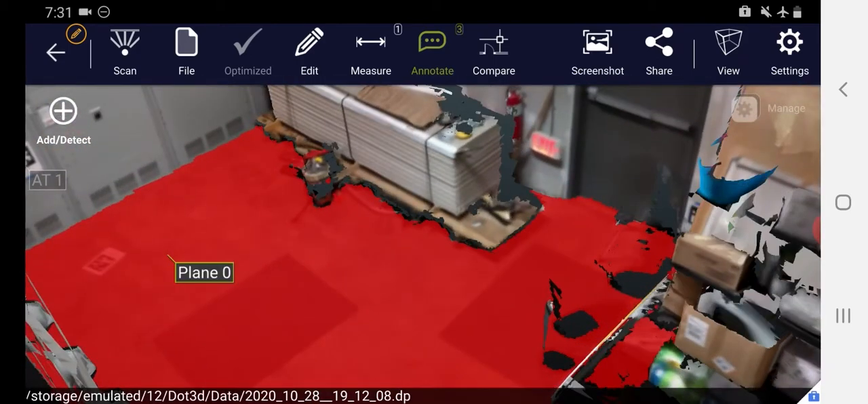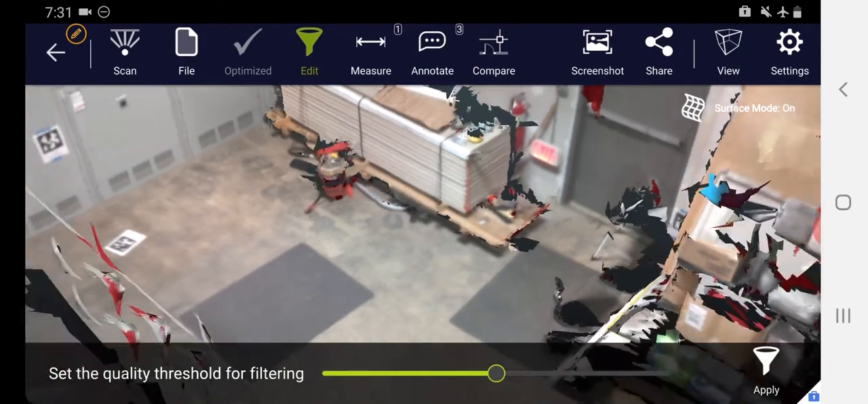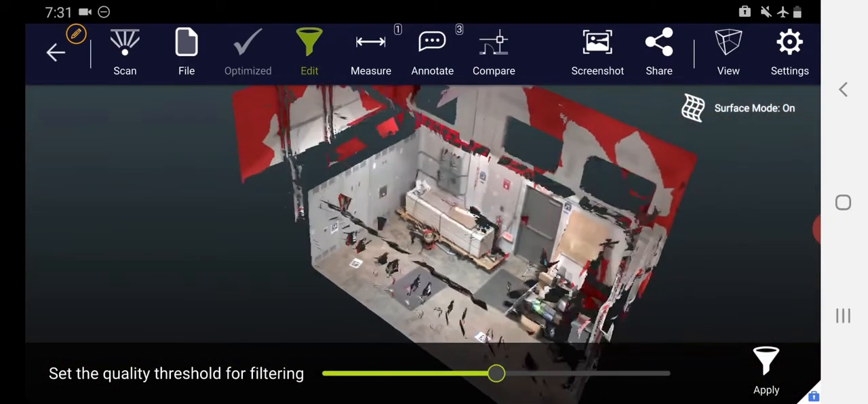So another feature that we haven't touched upon yet, which is very important, is the cropping functionality. So this is back under Edit, same as our coordinate system management was, and we have two different types of cropping. We have the quality filter, which will basically take into account that same green and yellow feedback from earlier.